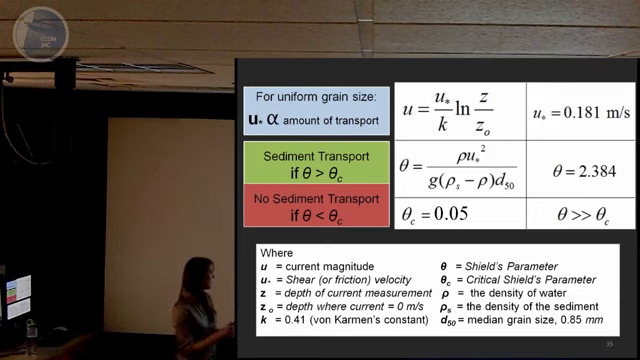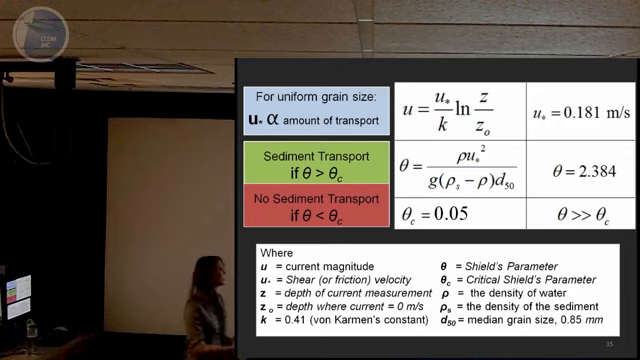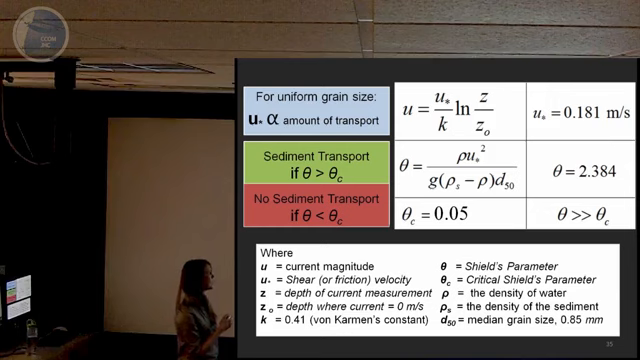We calculated this value, the U star, using this equation, which is the current magnitude equals U star over the von Karman constant times the natural log of Z, which is the depth of each current measurement, over the depth where the current would approach 0. And for this example from the previous slide, we see that our U star value equals 0.18 meters per second.